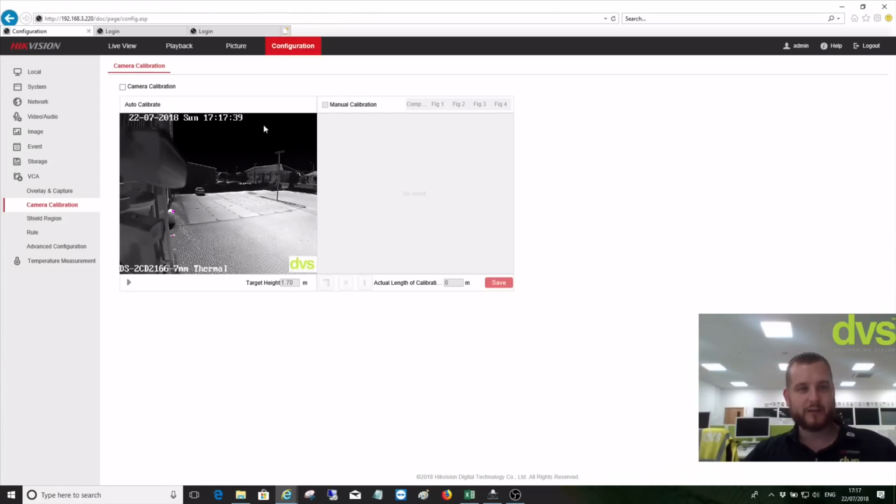So camera calibration. Enable camera calibration. Then, this is ideally where you need two people. There's only myself. Luckily it's a closed compound, so I'll be left alone. I'm going to enable camera calibration, and I'm going to go outside and do a zigzag across the scene, and you'll see that the camera will capture images of me at various stages to calibrate.